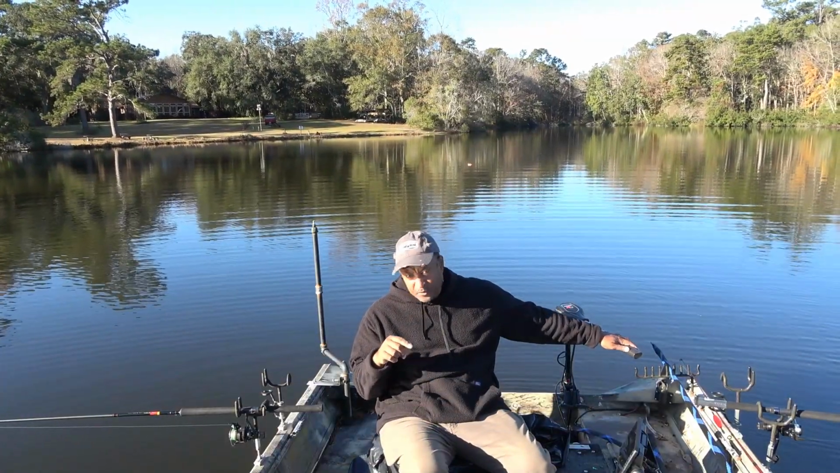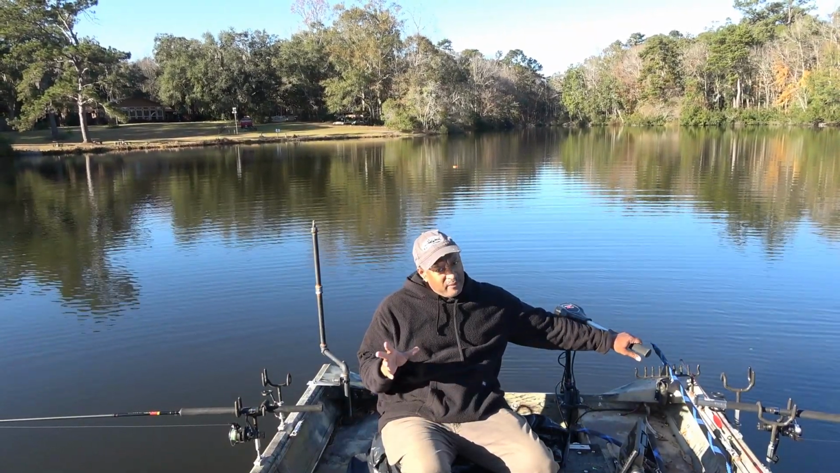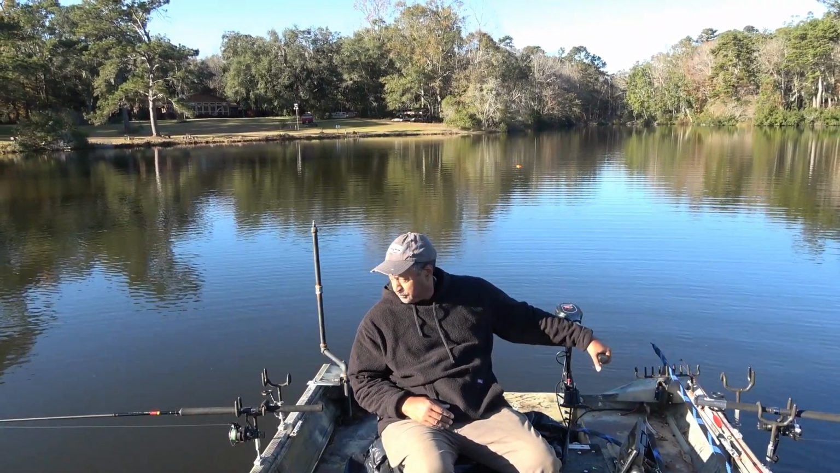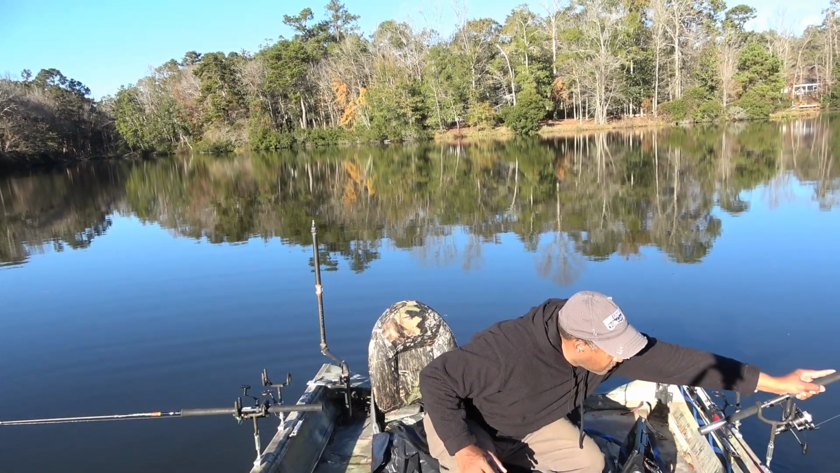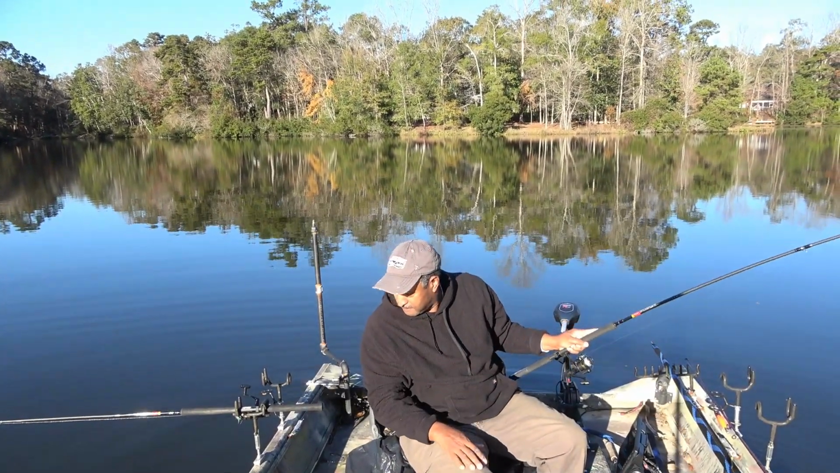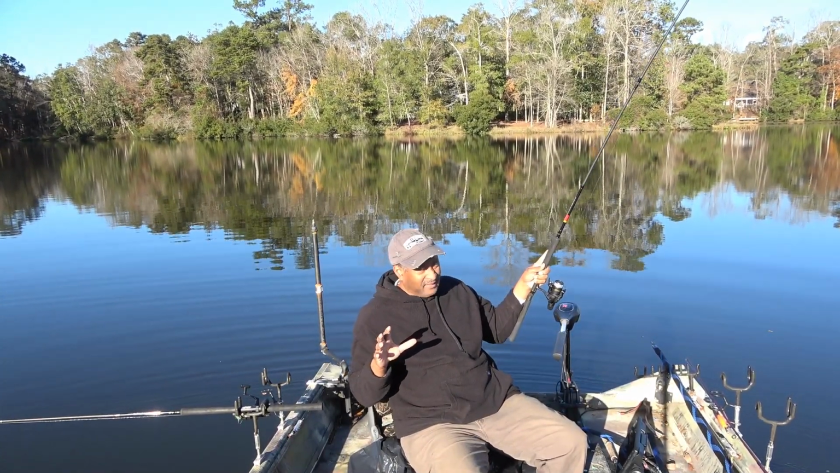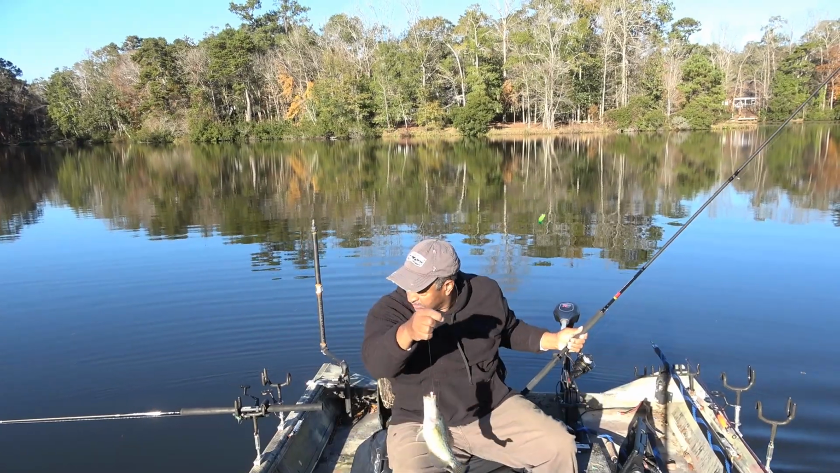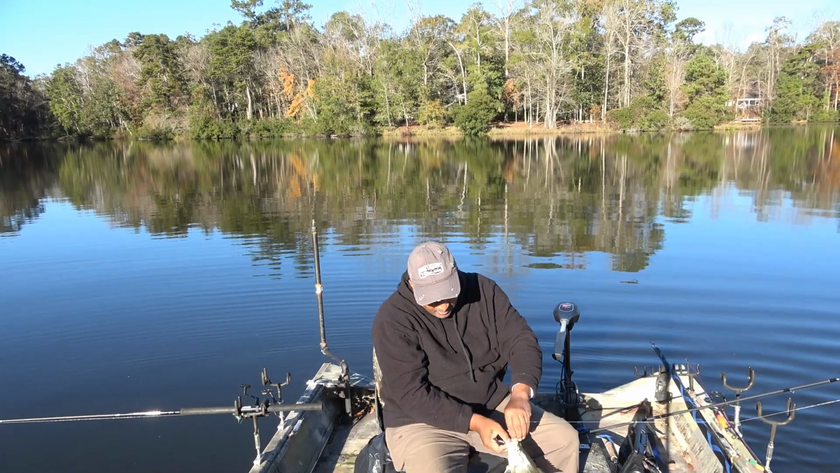I see some bottom huggers right in here. Not big fish, but some of them may take up some space on the sandwich. There we go. Now this one's a little bit bigger. Still not a... I mean, this is a decent size fish. Now I see a bunch of them out here.